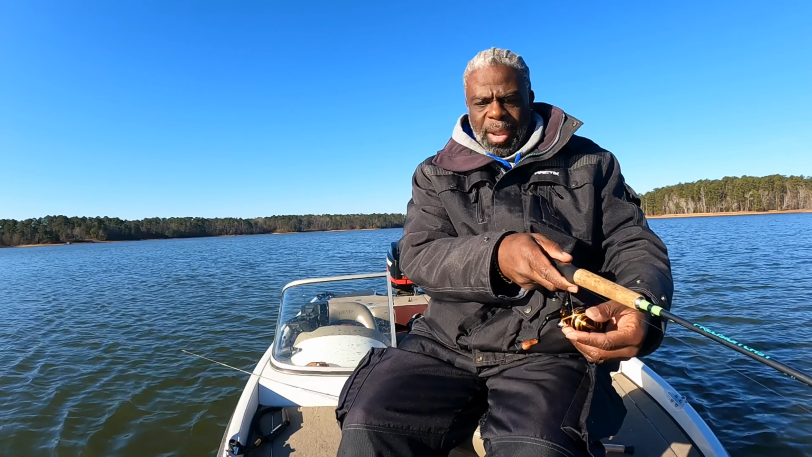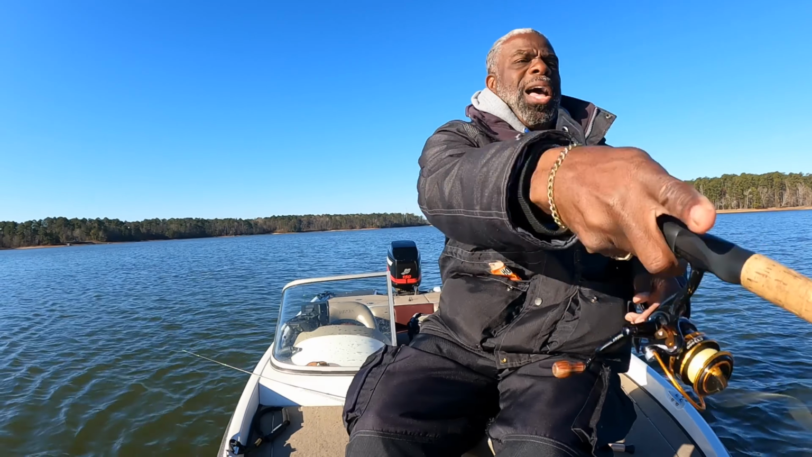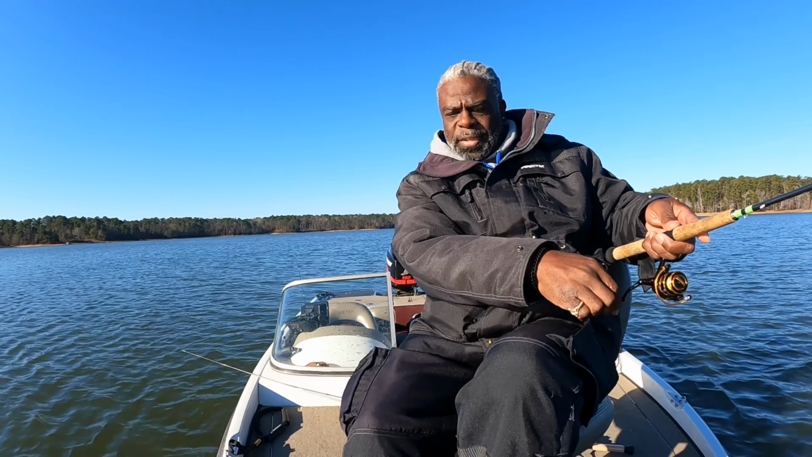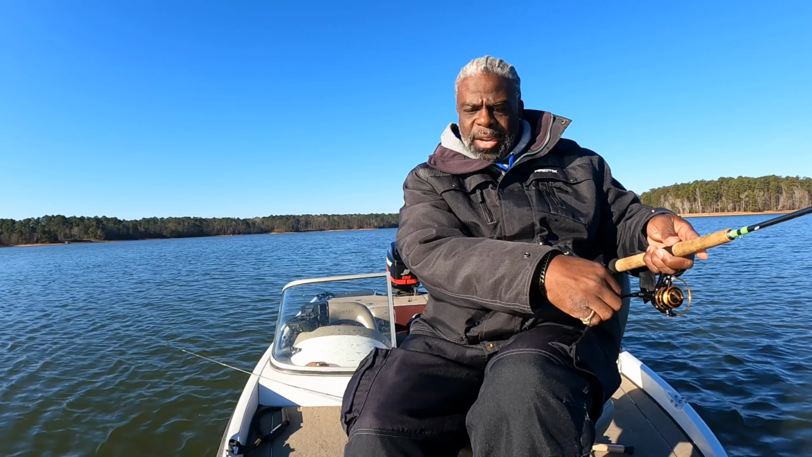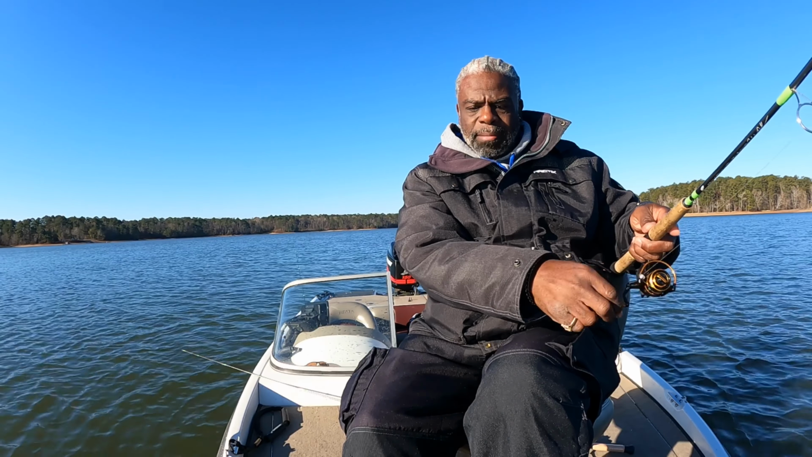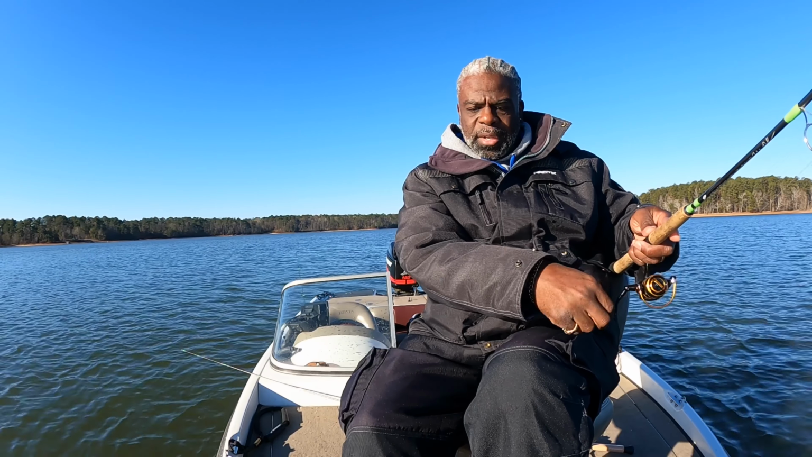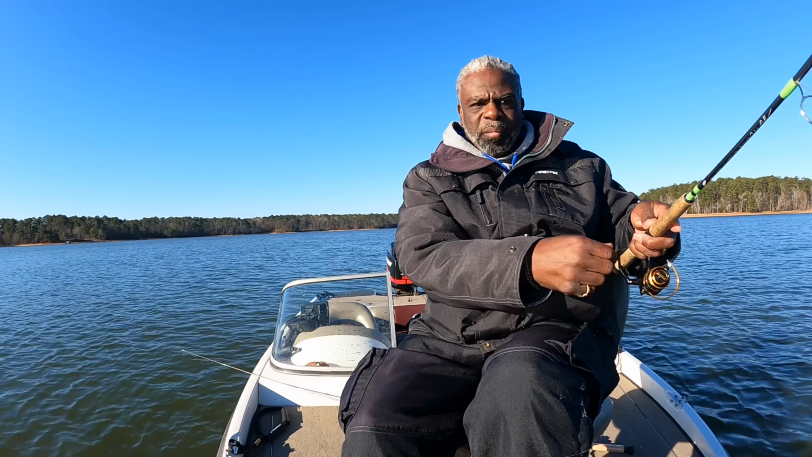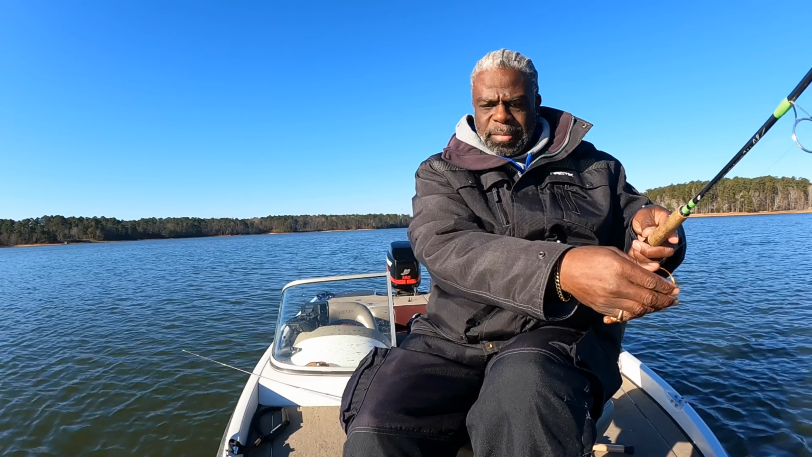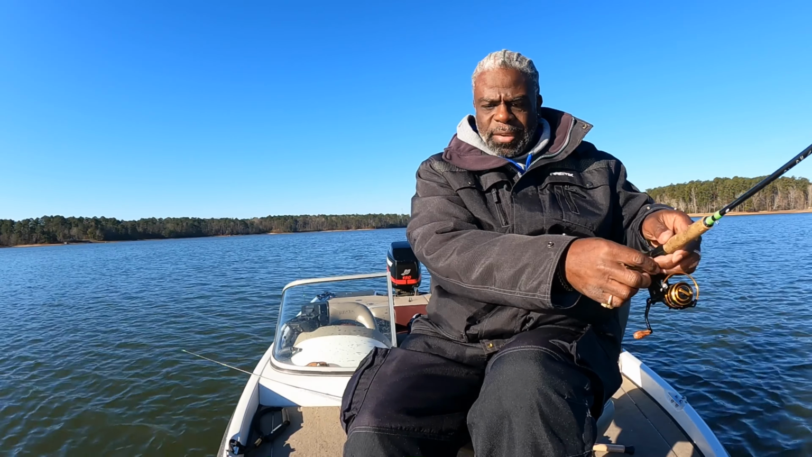I also brought with me, because I've been told that I get emotionally involved with these fish when I miss them, I needed an emotional support doll. So I got my emotional support doll with me. I'm gonna show that to you in a minute. But I'm trying to see if I can throw on these fish while I'm running my mouth.